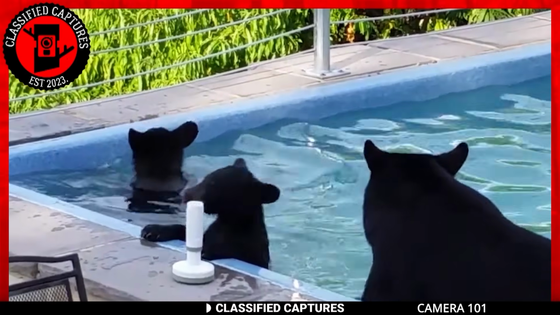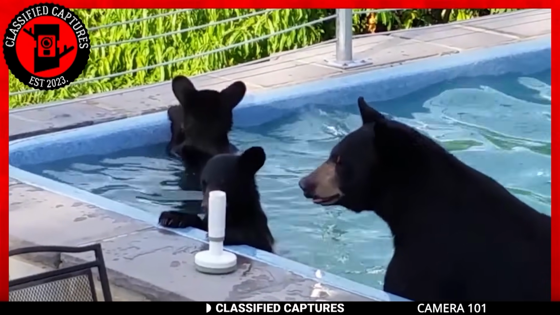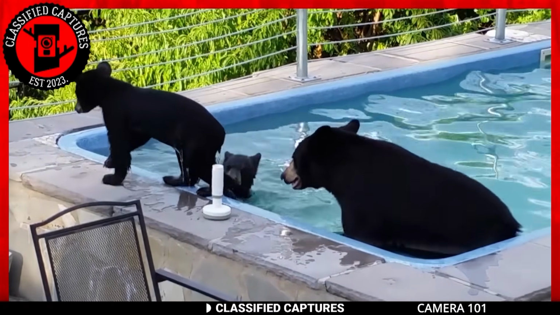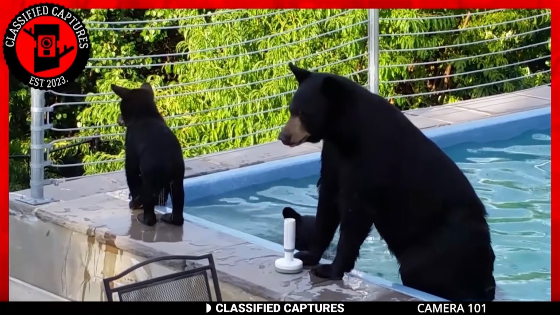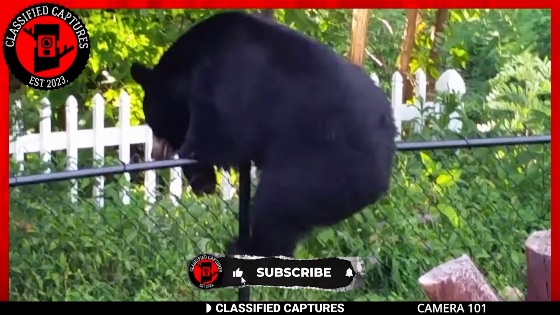Yep, those are bears sitting comfortably in a pool. This may not be trail camera footage, but boy, does it have the thrill. Given how chill the one filming is, I'm sure it's a regular thing there. Looks cute, doesn't it? How would you react if the local bears visited your pool on a daily basis? Tell us in the comments section.